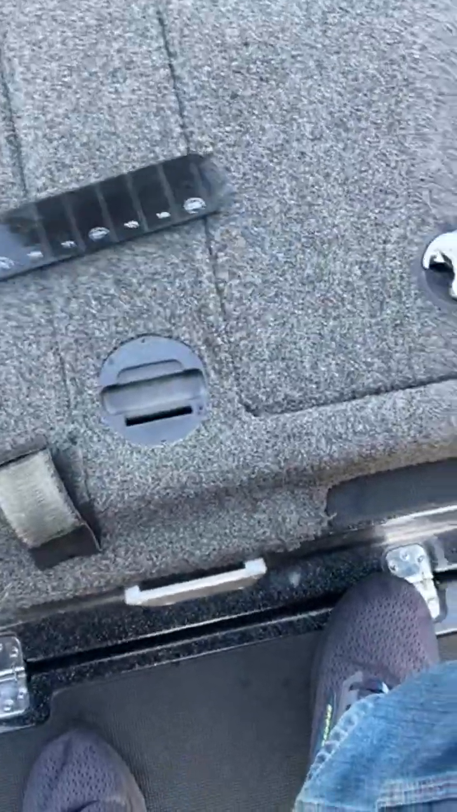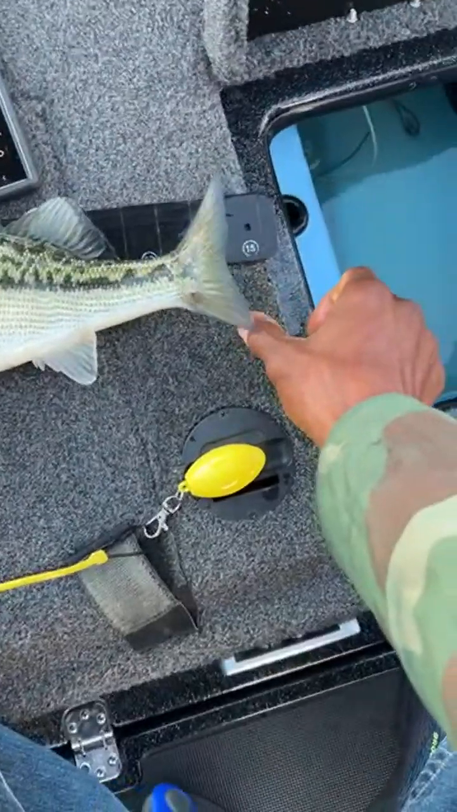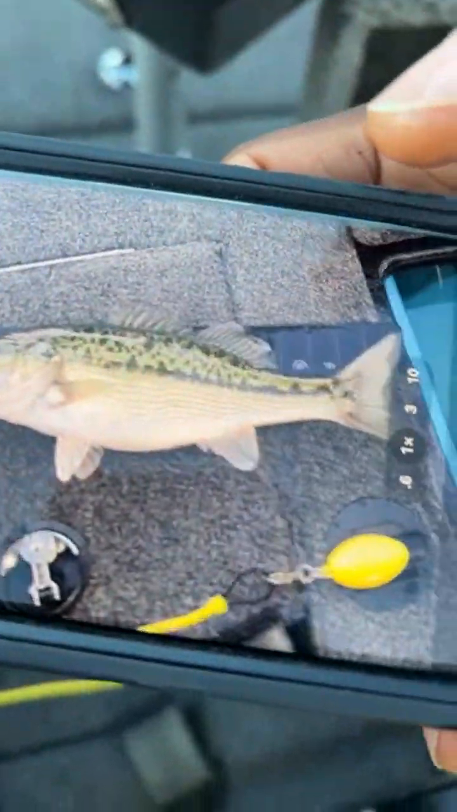So we're about to go ahead and do this thing we call Bass for Cash. But, everybody, I'm showing you guys some inside info, all right? So we're going to put this fish on this measuring board. You can see that this fish is a little over 15 inches. Go ahead and lay your tail down flat right there, buddy. All right, so now let's go ahead and take a photo of this fish.